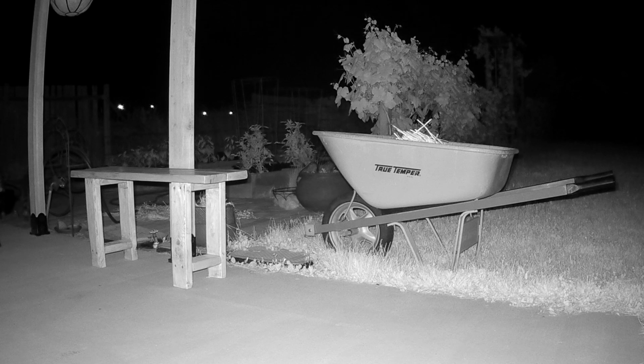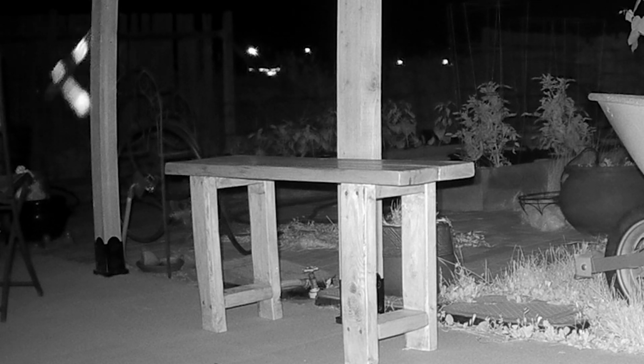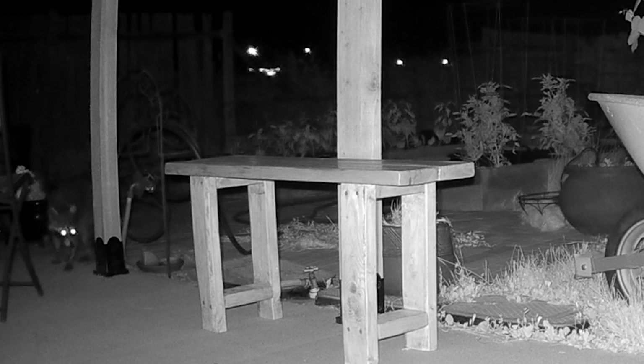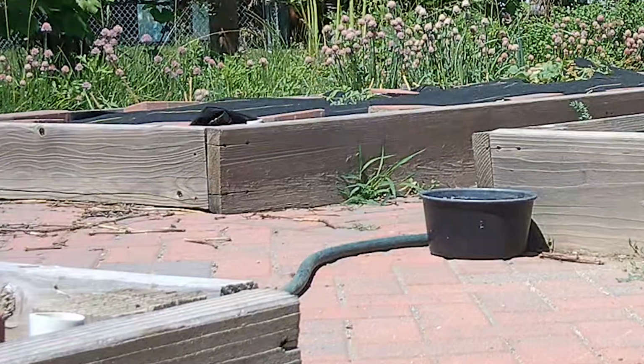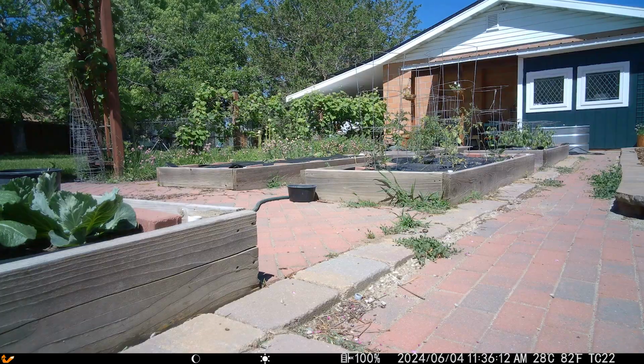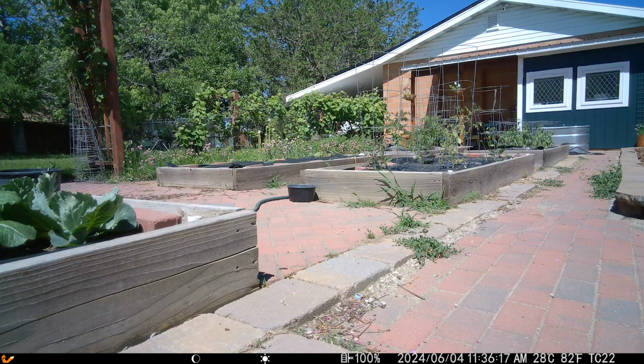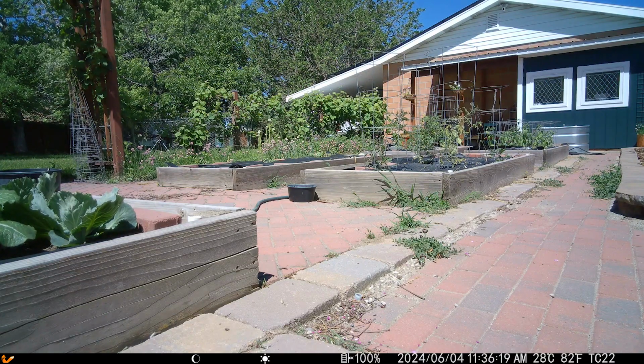And I put it up in another location facing the garden. We've had part of our fence blow down, and I noticed some flowers that I have in this area got nibbled on, and I'm still not sure who's nibbling on them. There goes a spider. And here is a little jumping spider in the corner, or maybe it's a cricket. Jump, jump.